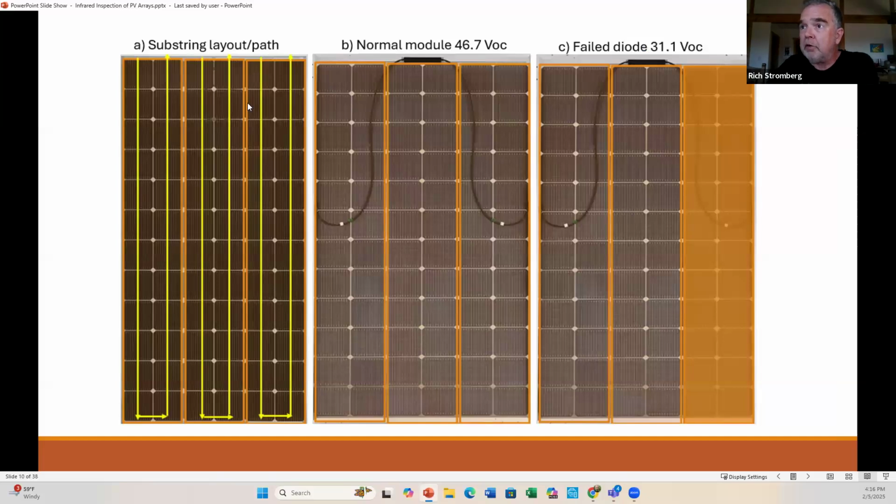Now, here's the typical layout path, and this particular module, there's an example. It was one I was looking at a couple of weeks ago, and its normal open circuit voltage before you actually connect it to feed a load is about 46.7 volts on the data sheet at nominal temperature, being 25 degrees Celsius, which is 77 degrees Fahrenheit.